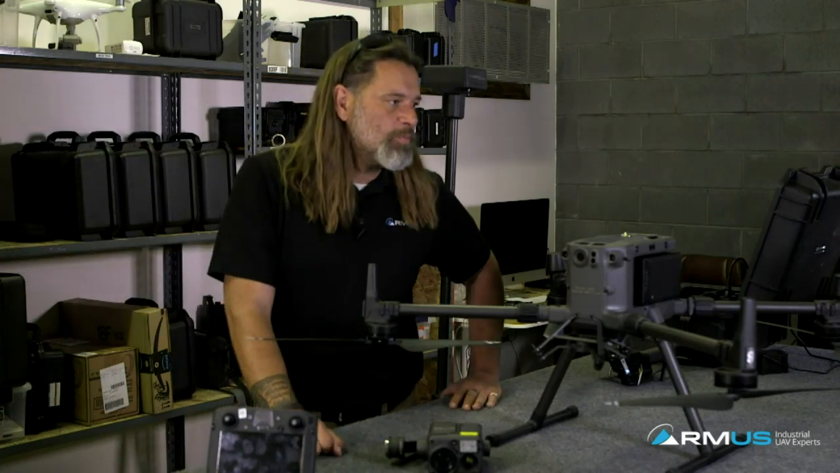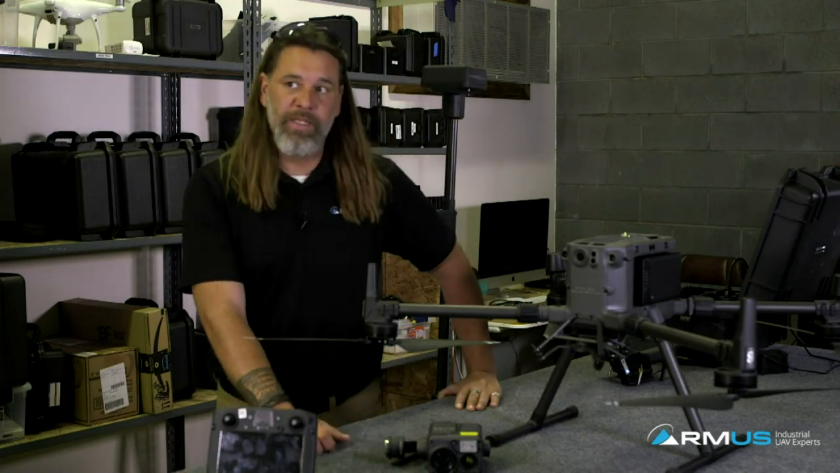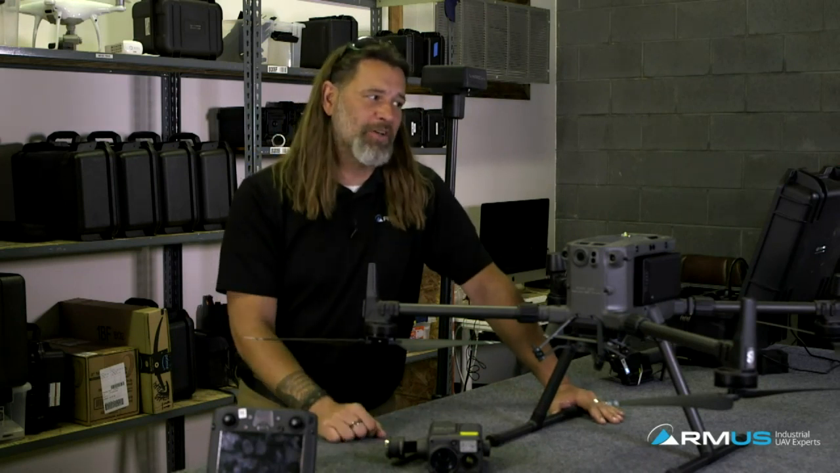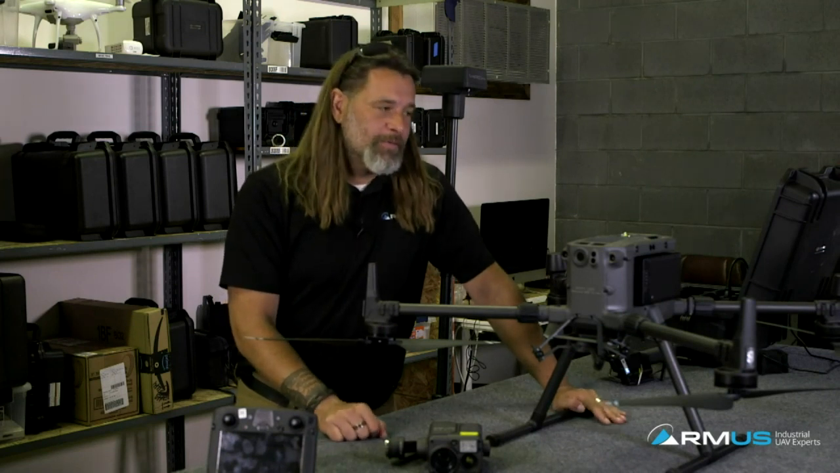I believe they set it up to 5 remotes to be able to bunny hop between. Am I wrong? I believe it was 5 remotes, but until I pull more out and find out how many we can bunny hop or bind to, it currently only shows 2 frequencies right now. So I don't know about that one, because we only have 2 remotes. Yeah, could be a number of things we don't know yet.